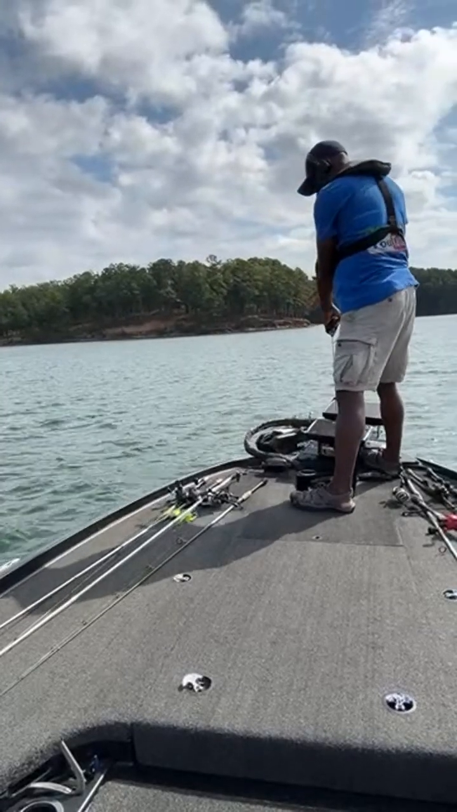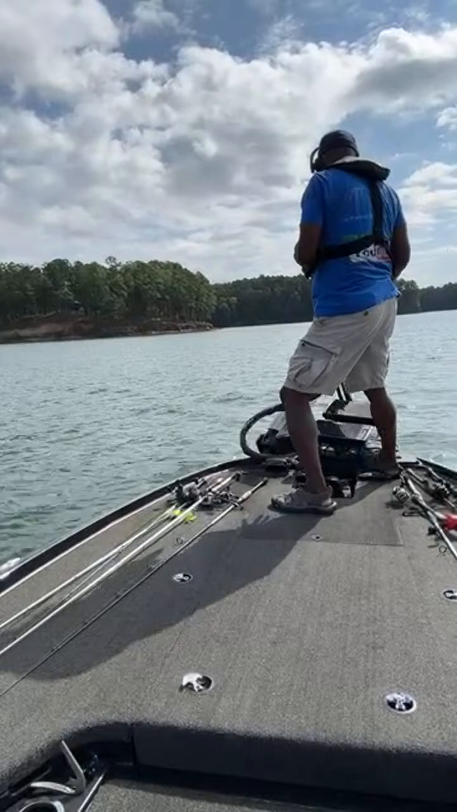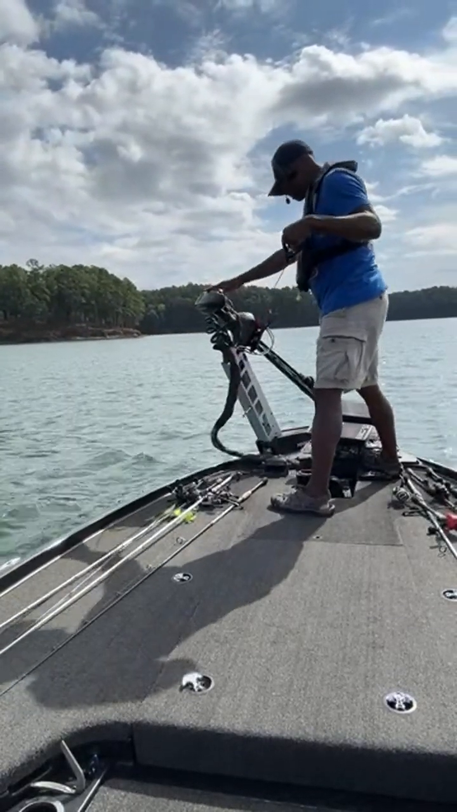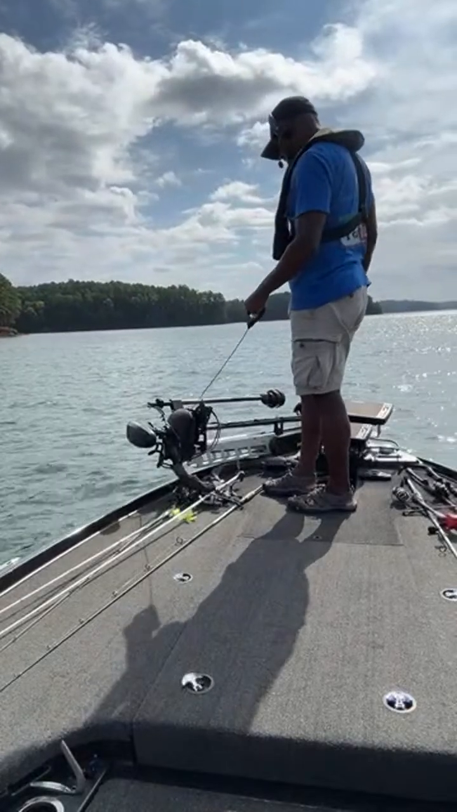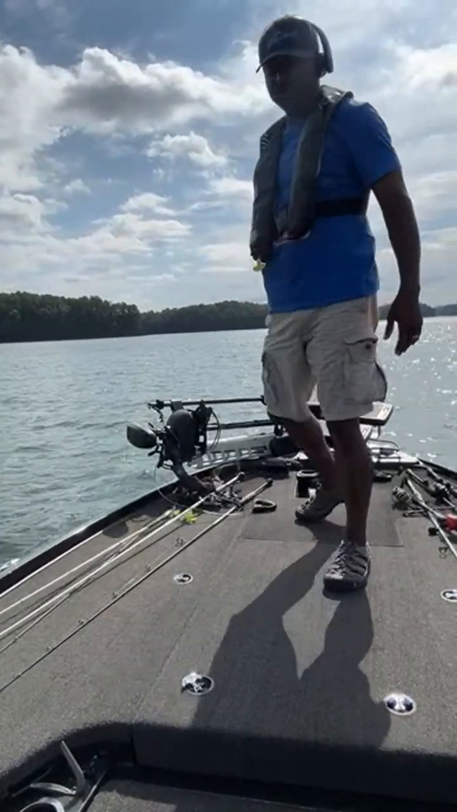The other thing, whenever you re-rig your electronics and you're playing around with anything, you always want to keep an eye on all of your cables and lines. Make sure nothing is getting trapped in the trolling motor and everything is lining up properly, because you definitely do not want to splice any of your cables. So I always raise everything up and take my time with it so that I don't snag anything. That'll lead to a pretty bad day.